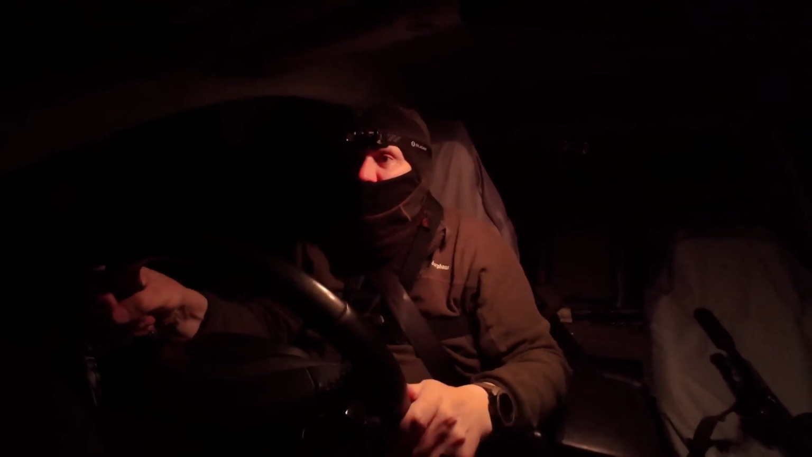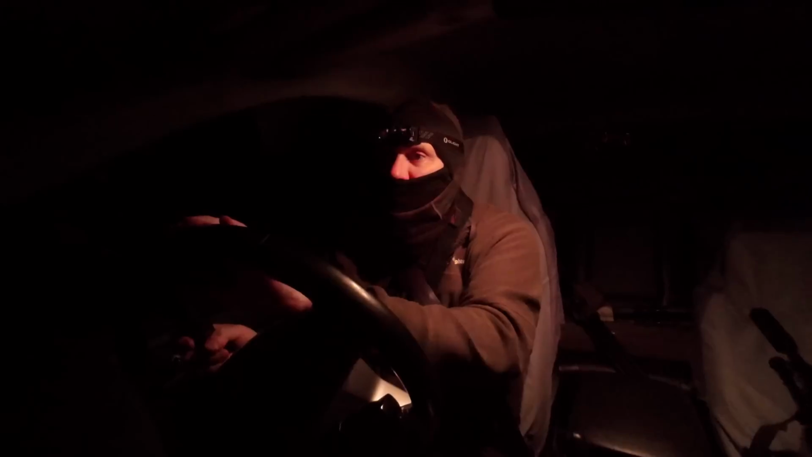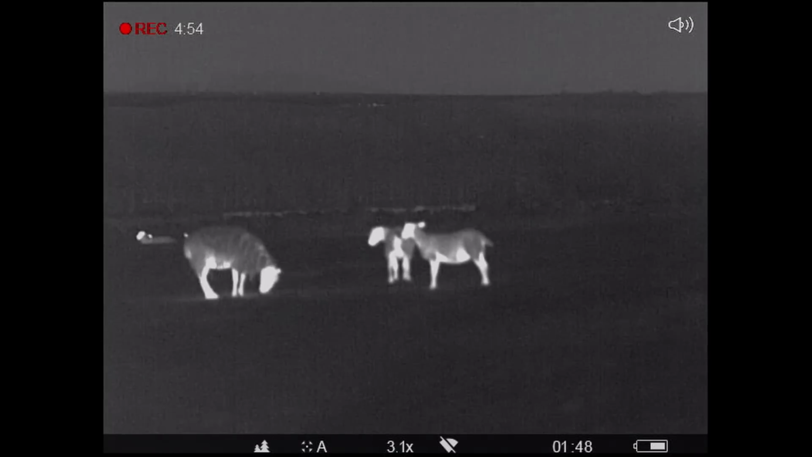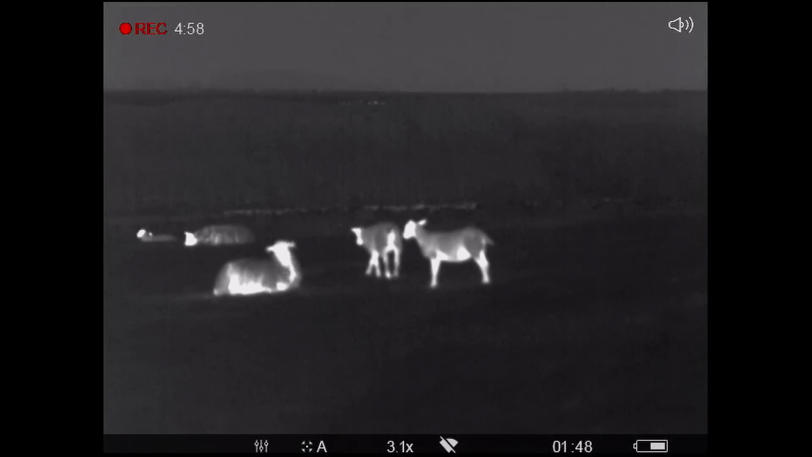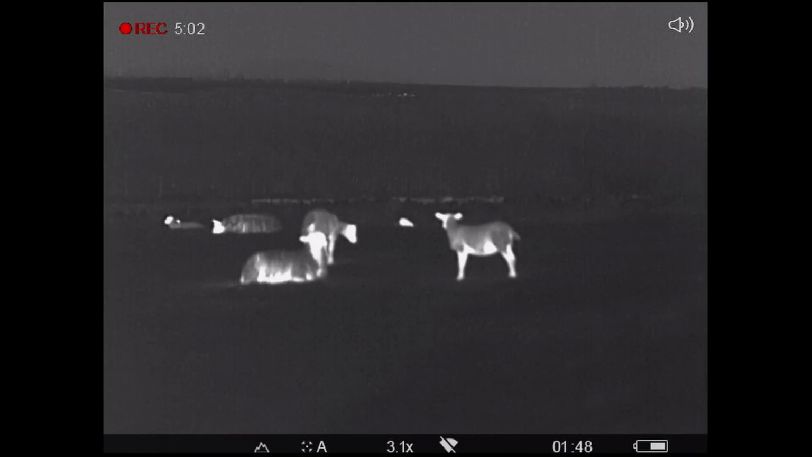Right, I'm just going to pull over here and we'll see if anything's kicking around on these fields. I've switched back over to white hot, and as you can see in these fields there's a lot of livestock, but I'll give it a scan round. You never know, might be a foxy sitting in amongst that lot.